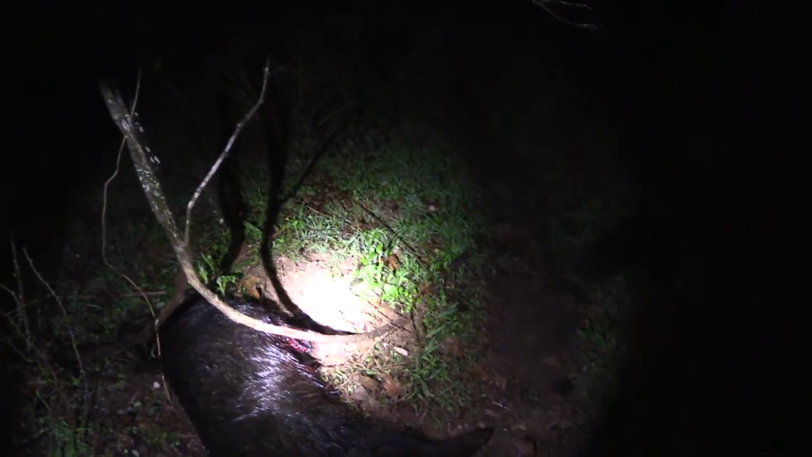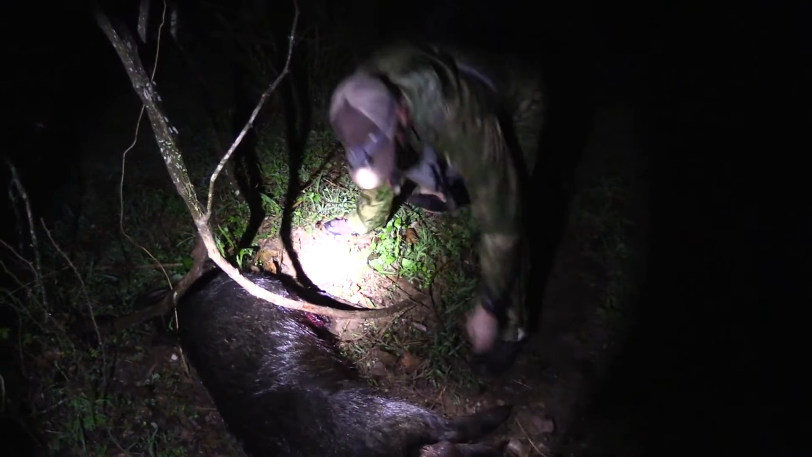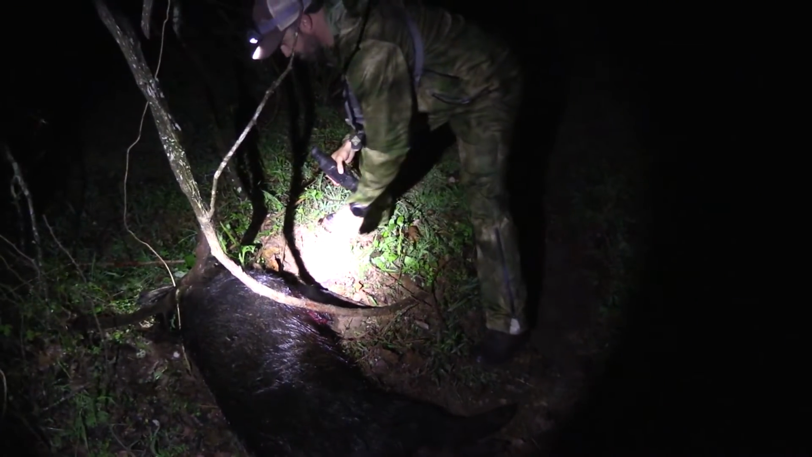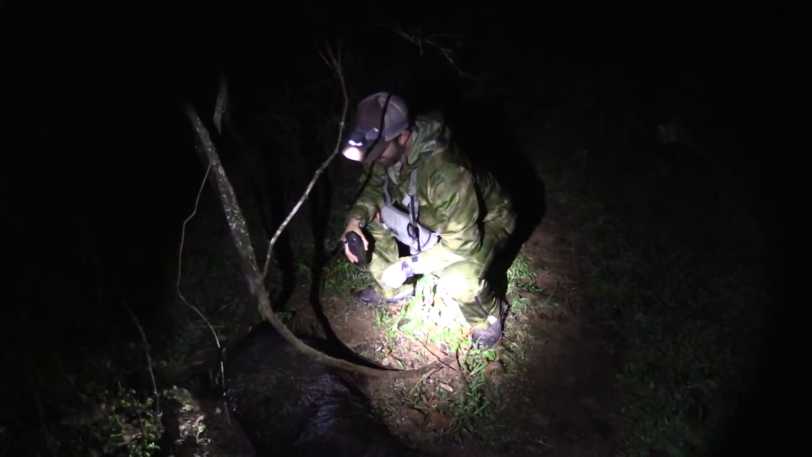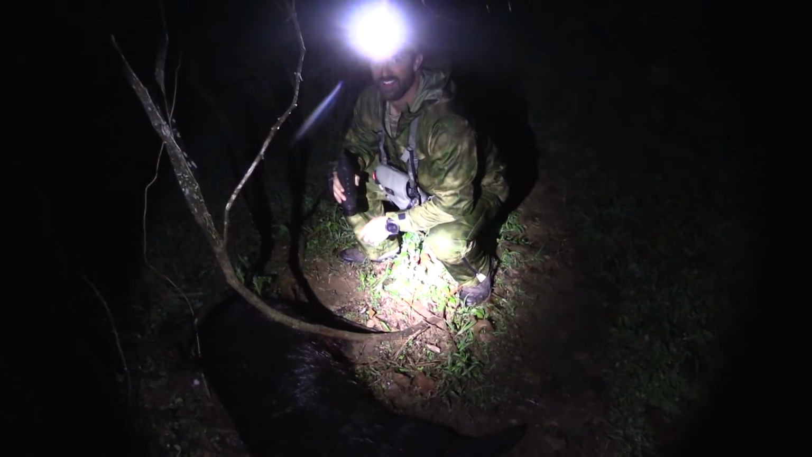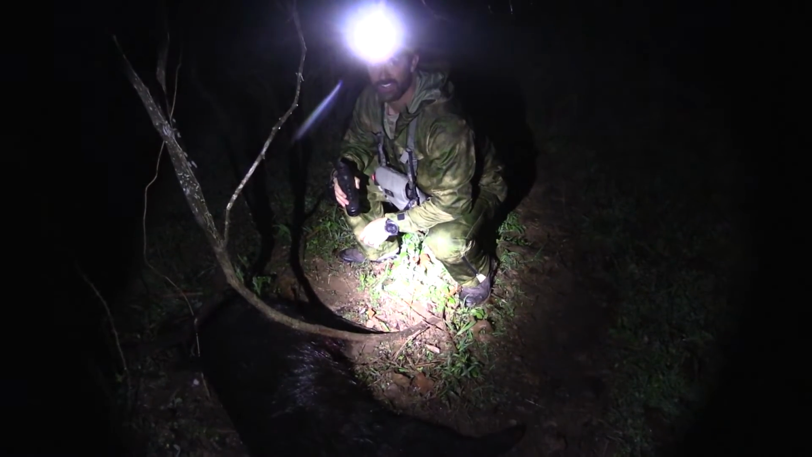Look at that. That's a little boar. Quite a bit bigger than the one back there. Nice job. Can you believe that? Awesome. I would say a very successful first night. We had to sit there for quite a while, a little different than last year, but they finally came in.